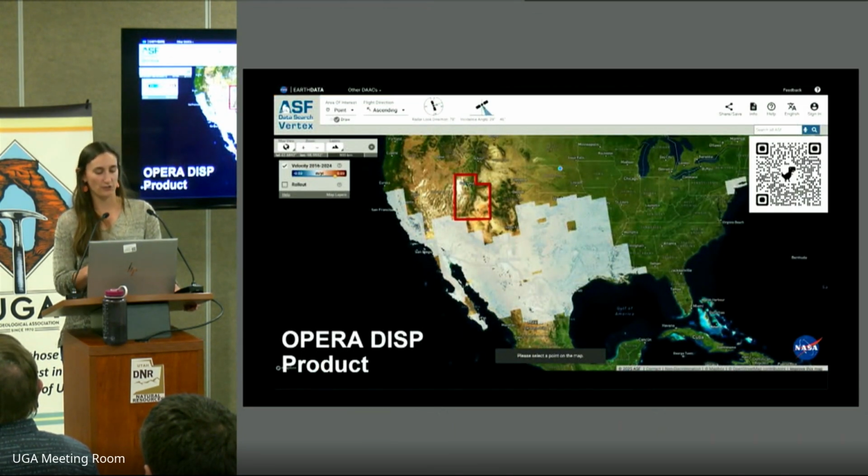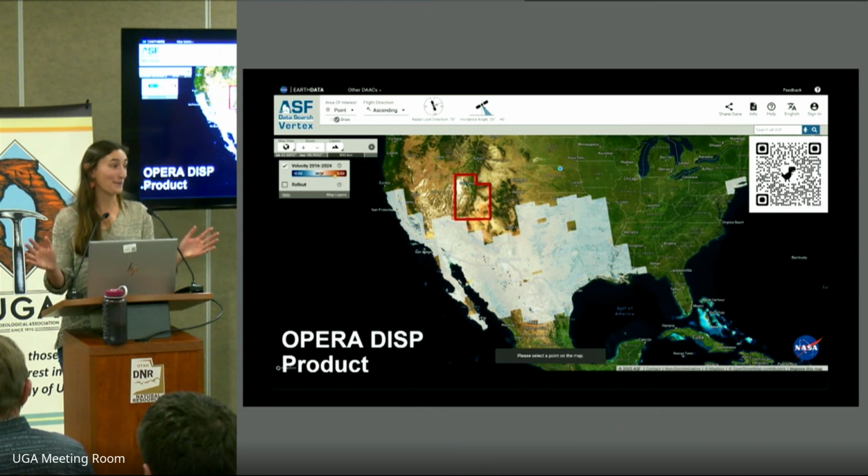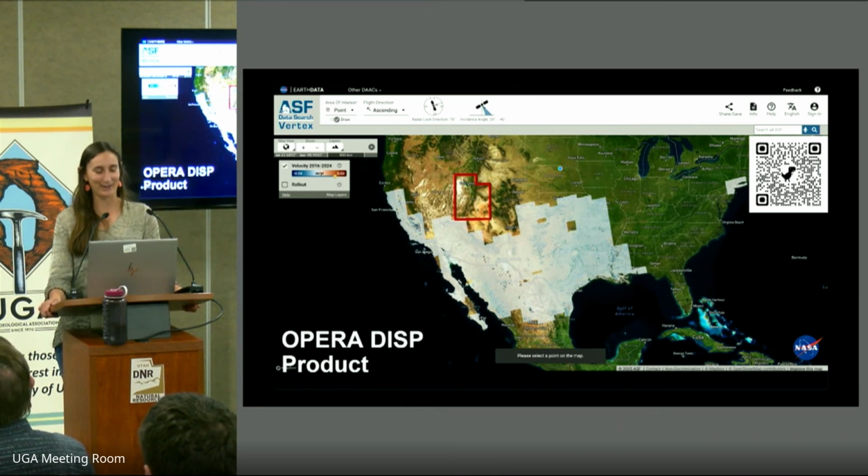In addition to this statewide map that I've been working on, I also want to mention that JPL's Opera team is producing their own North America-wide InSAR product, which will be really interesting to compare with our results and to update these results automatically in the future.